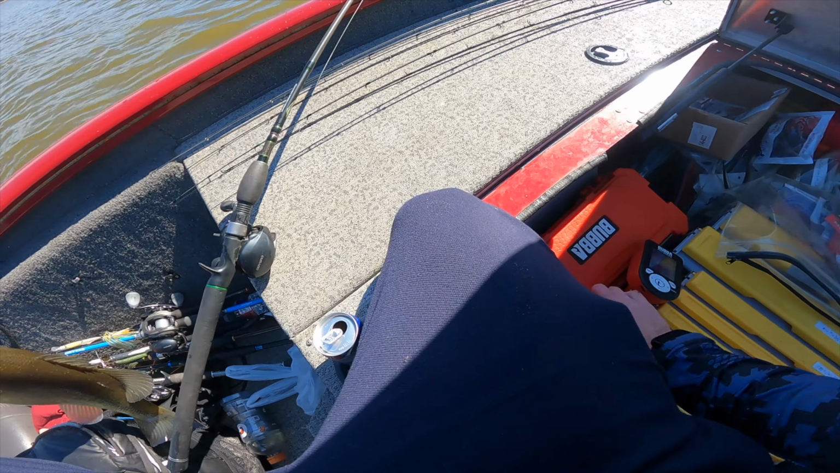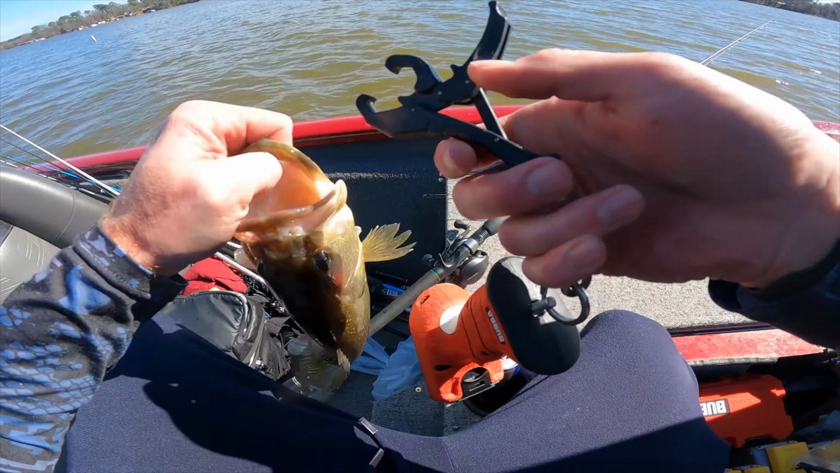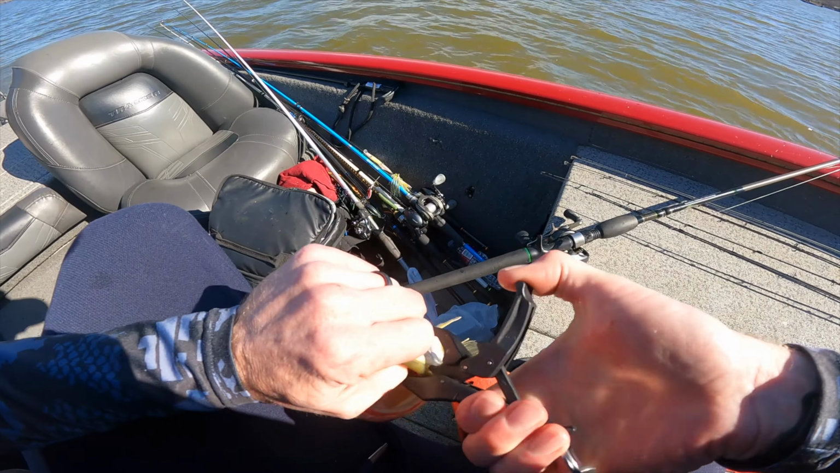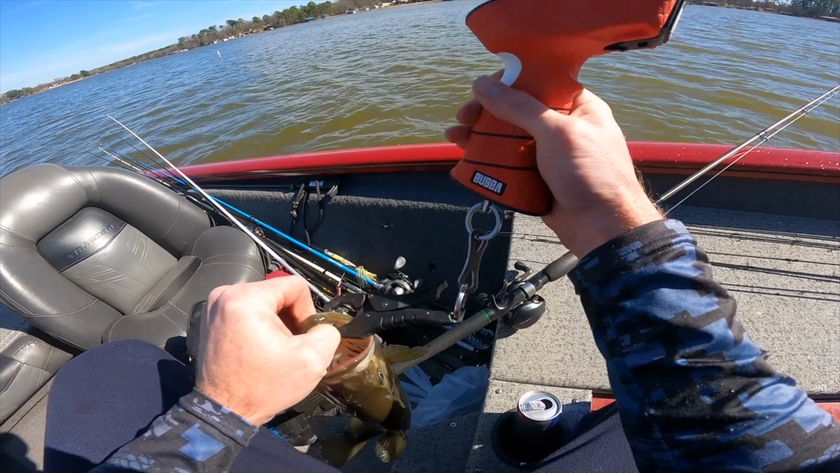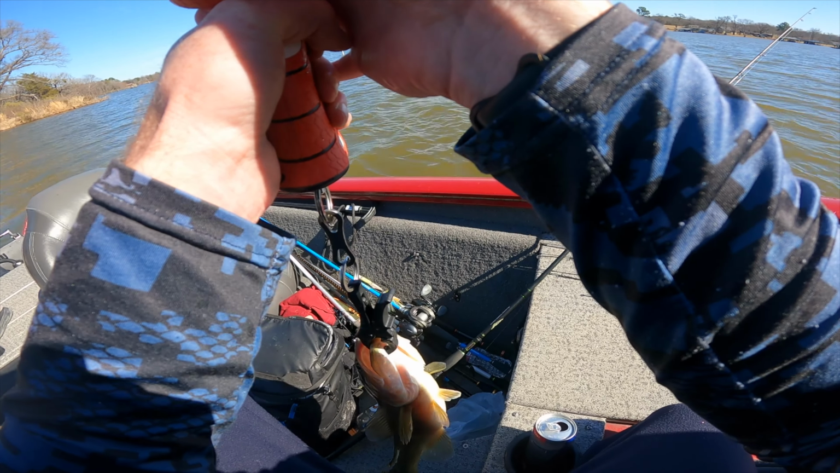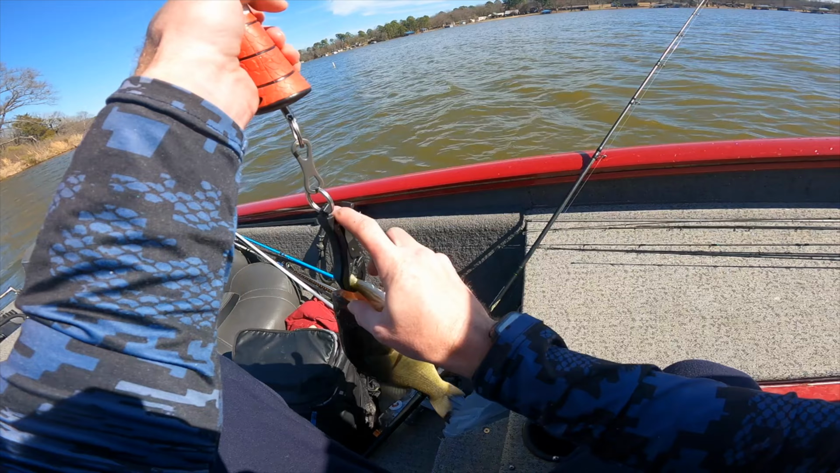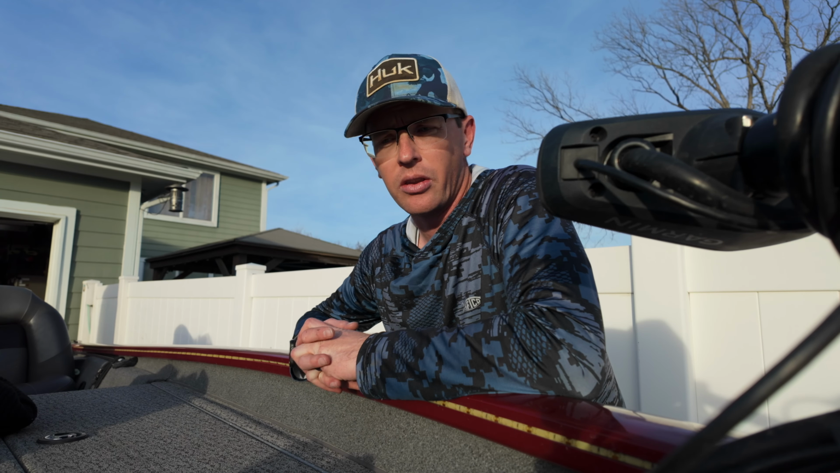Pretty healthy. That was weird. I didn't even feel it bite. I just saw it disappear on the screen and just reeled harder. Like he just picked it up. Stop it. Oh yeah, it'll help a little bit. 248. Called it 227. We ended up picking off a couple others.